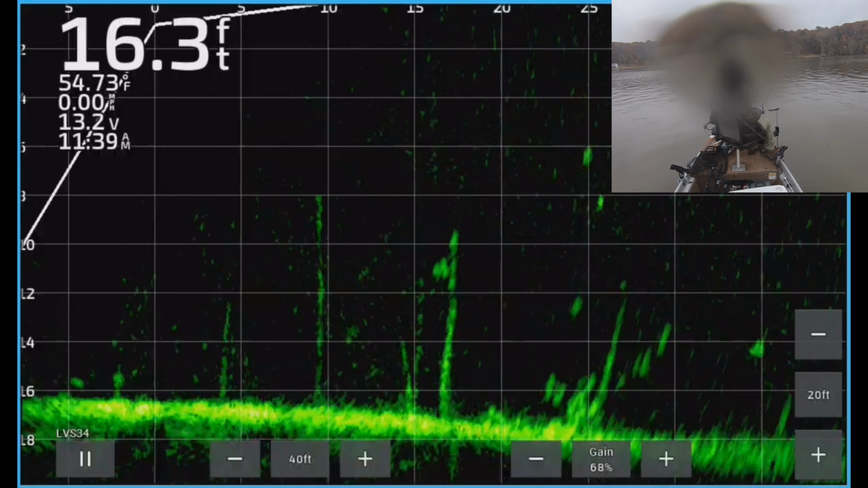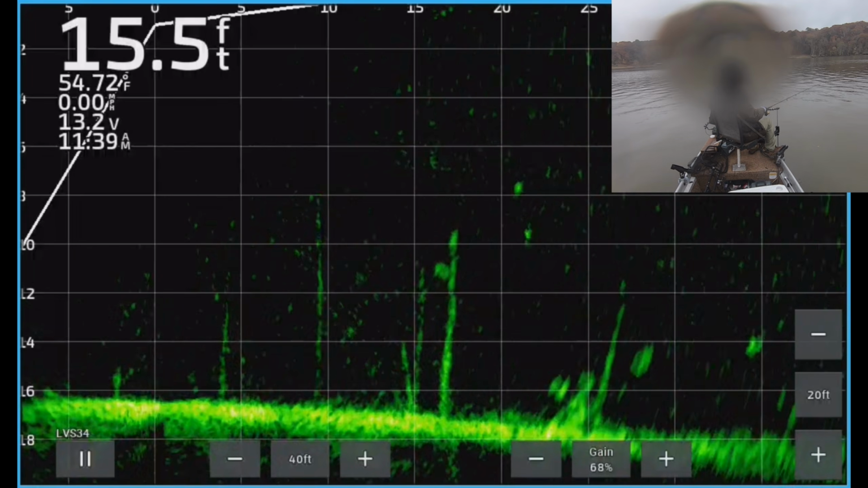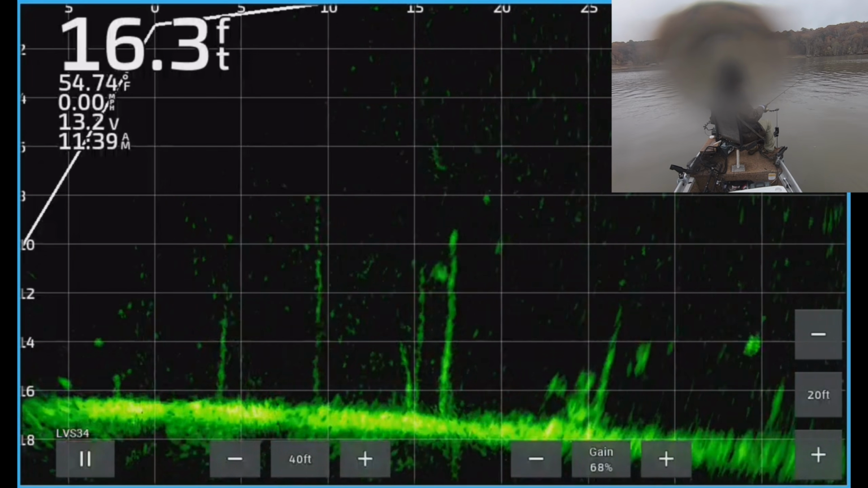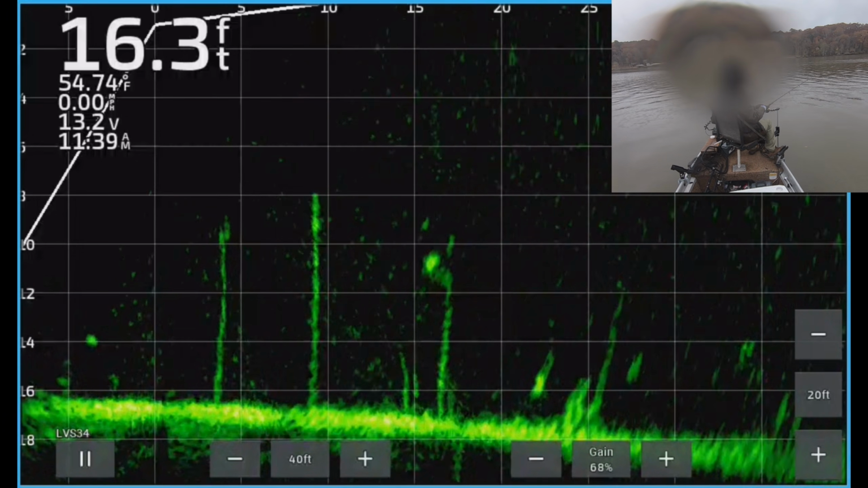You guys kind of saw I lost a lot of fish early because I didn't have that hook bent out slightly. I always do that with my hooks. I take them when they're brand new and I'll bend them just slightly so they're kind of not in line with the eye of the hook.